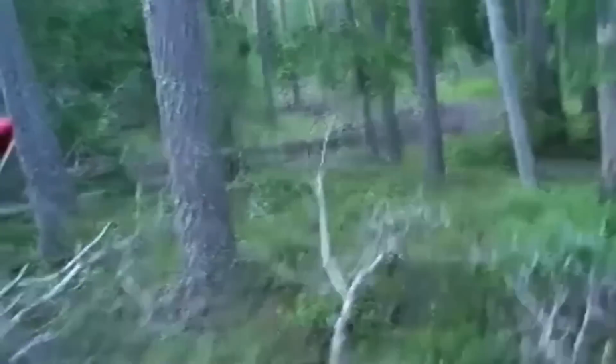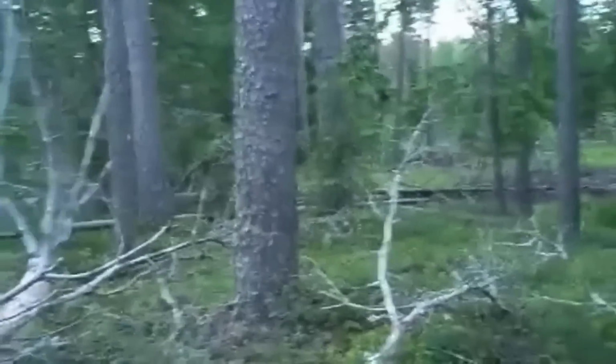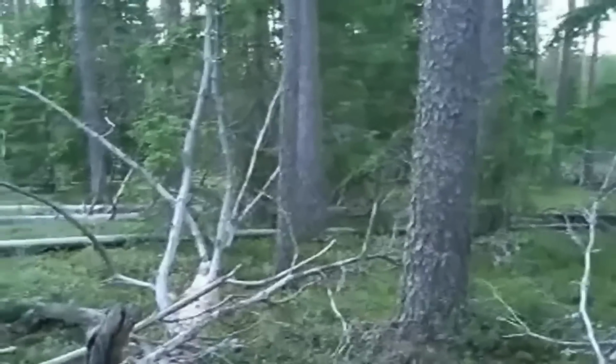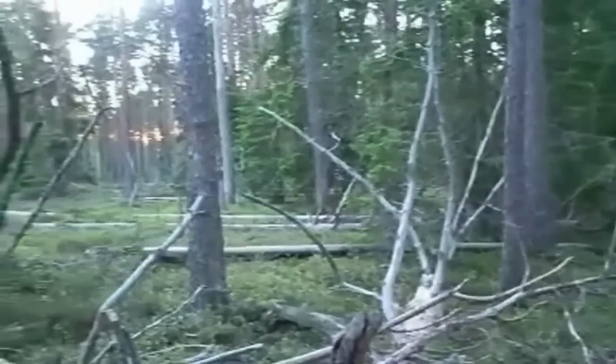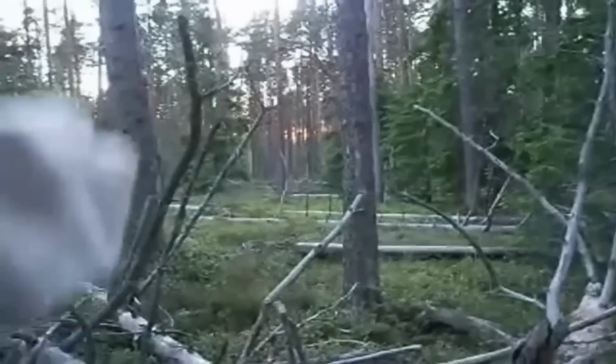Incredible clip here from Russia showcasing the Almasty. Also known as the Wild Man of the Caucasus, it's a creature from folklore said to inhabit the mountainous regions of Central Asia and parts of Eastern Europe. Hence the name, this guy is particularly found in the Caucasus Mountains of Russia and Georgia.